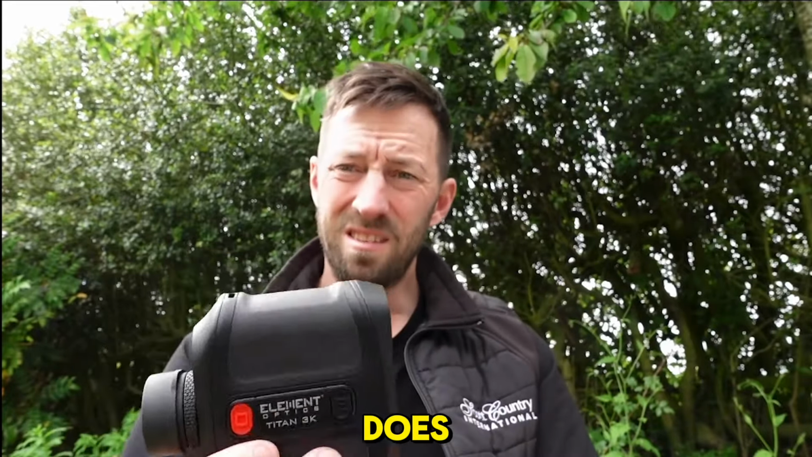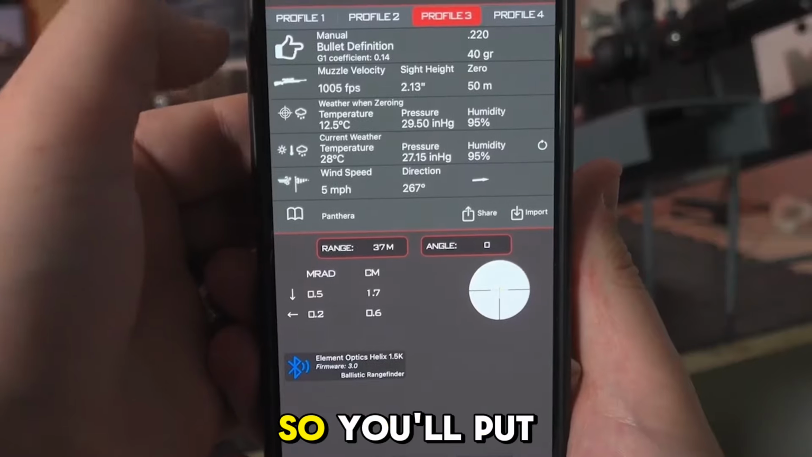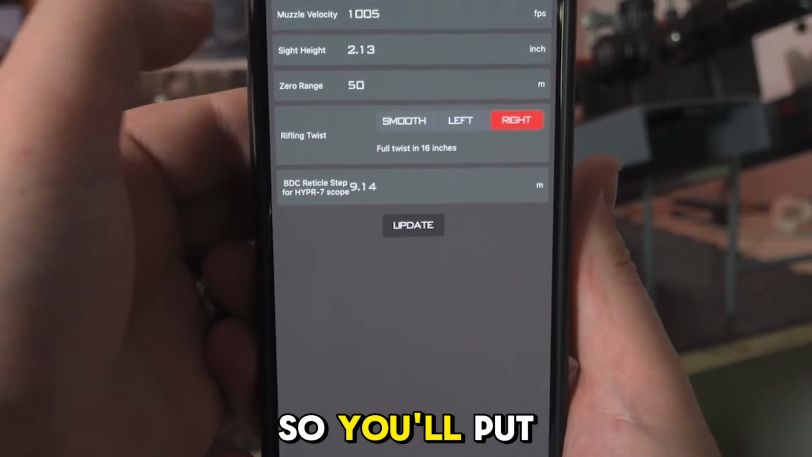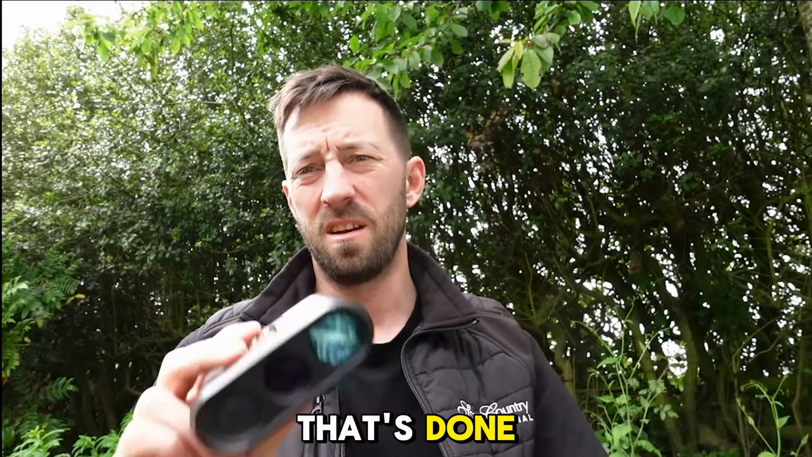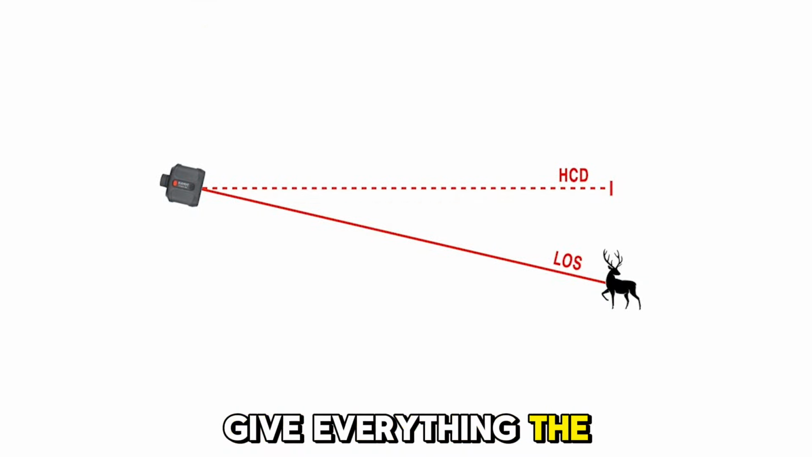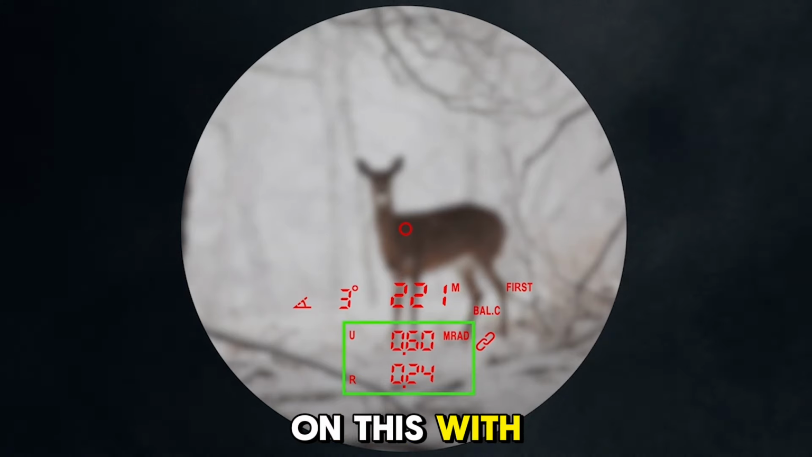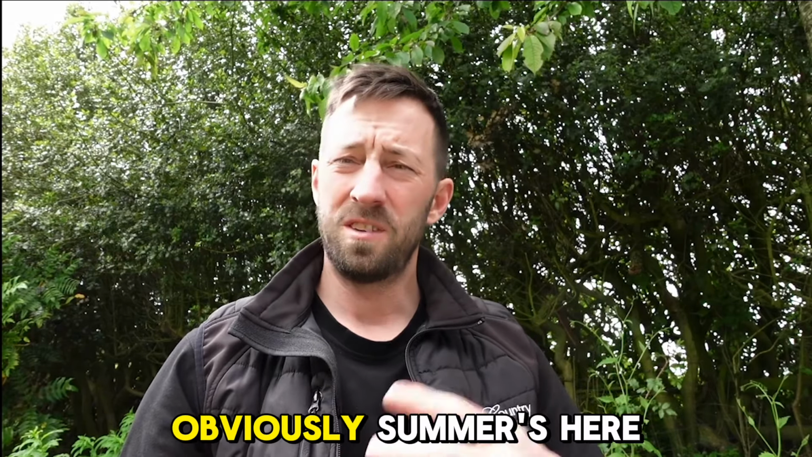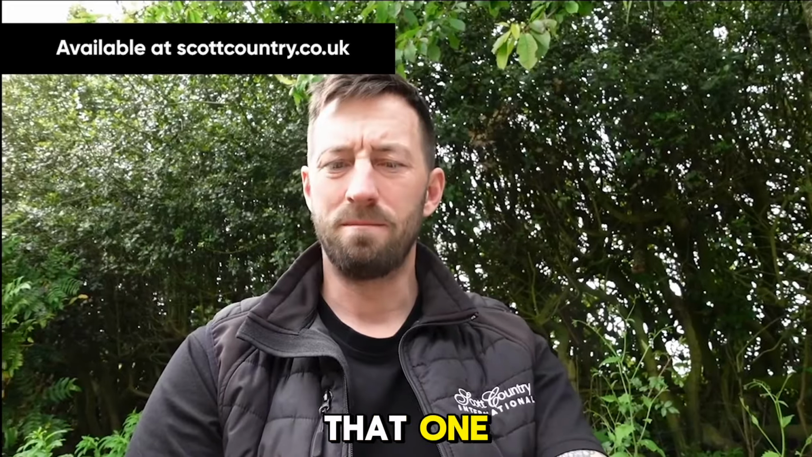What this does is pair with the Element ballistics app, so you put your data in there, send the profile to the device, disconnect your phone, that's done, and it'll give you the full readout on this. There'll be a full review coming on this with some long range shooting. Obviously summer's here, day scope's on, so stay tuned for that one.